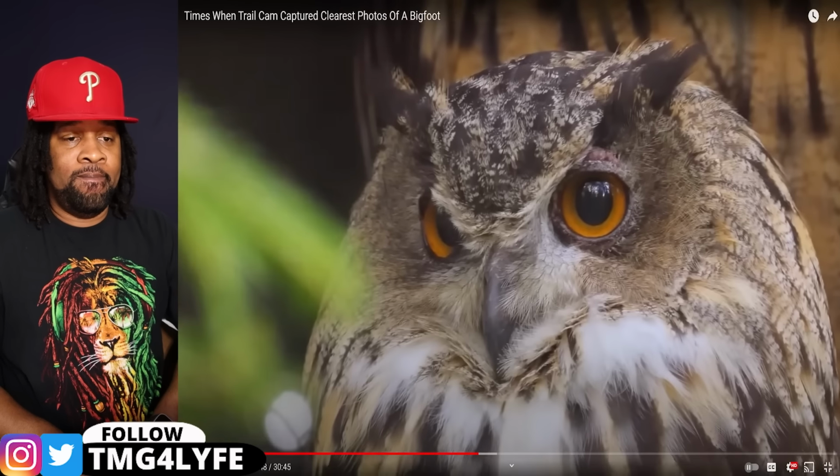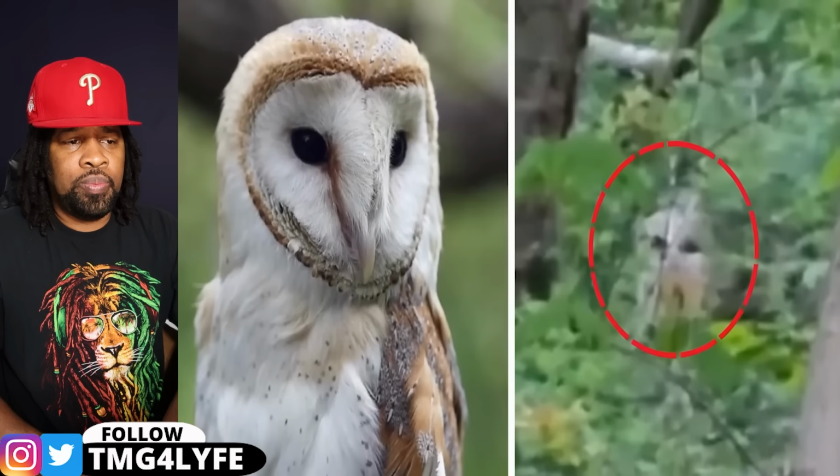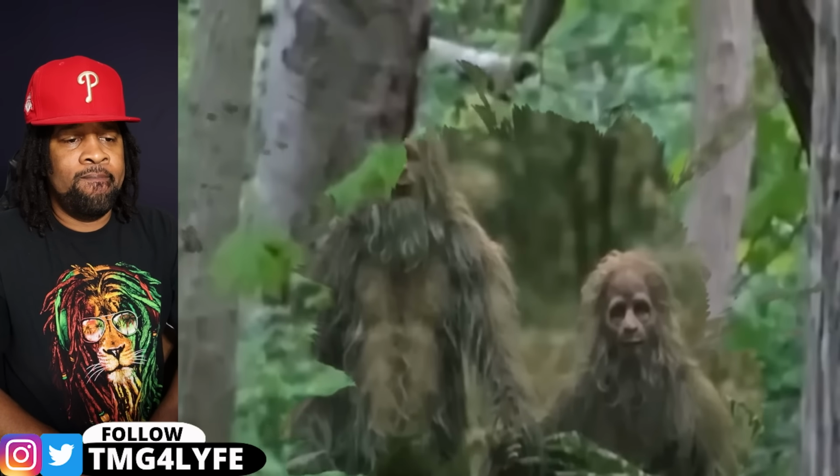At first, some people thought it might be an owl, but the experts disagreed. They said the eyes looked more human-like, so it might not be just an owl. Some people even suggested it might have been a Sasquatch or something similar.